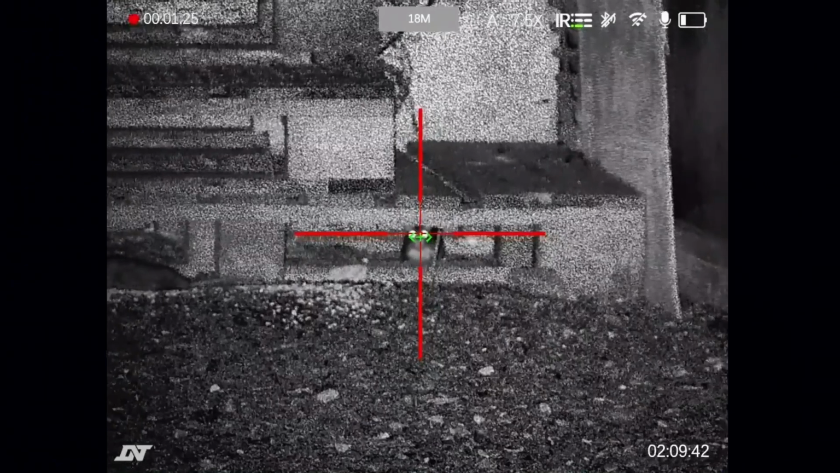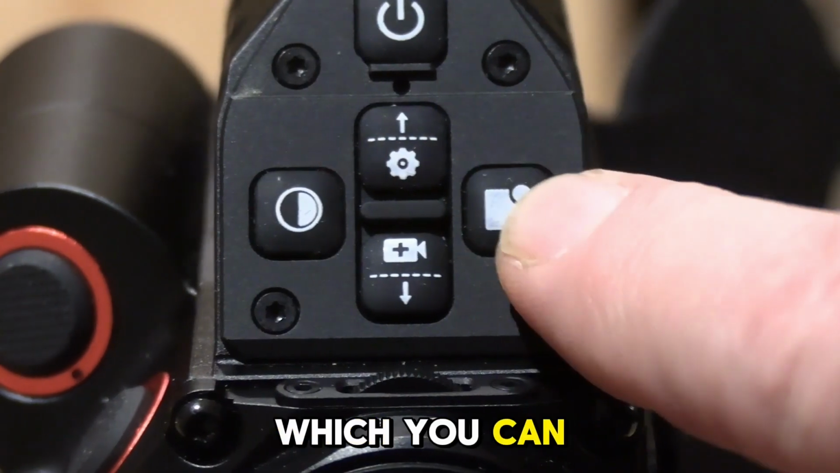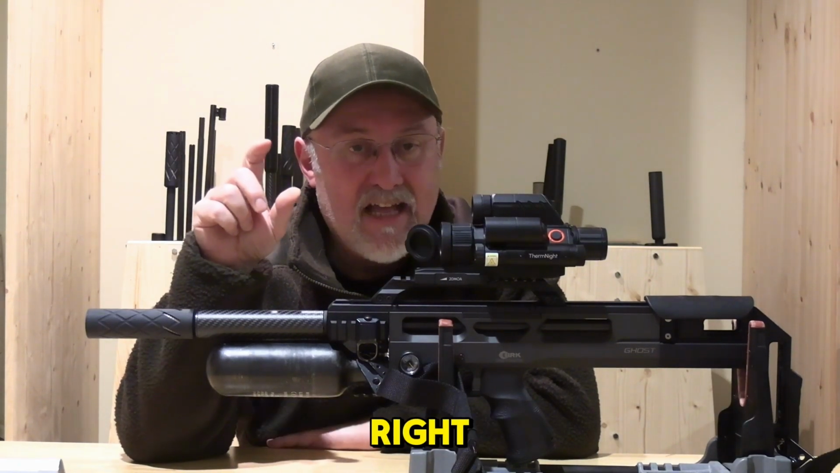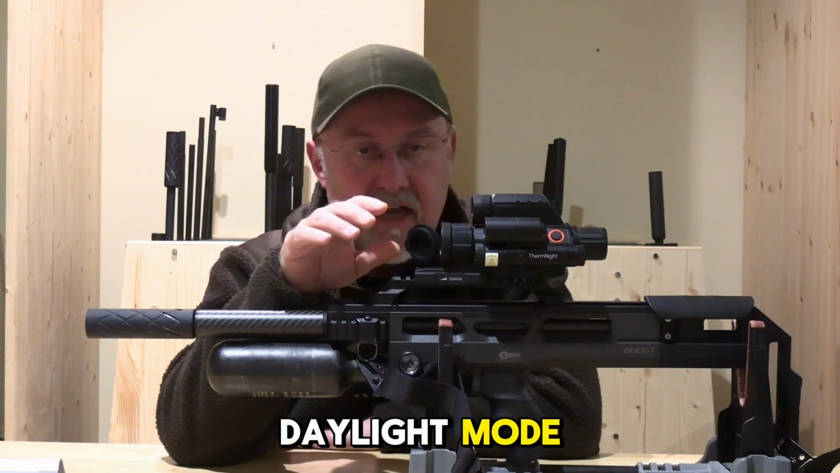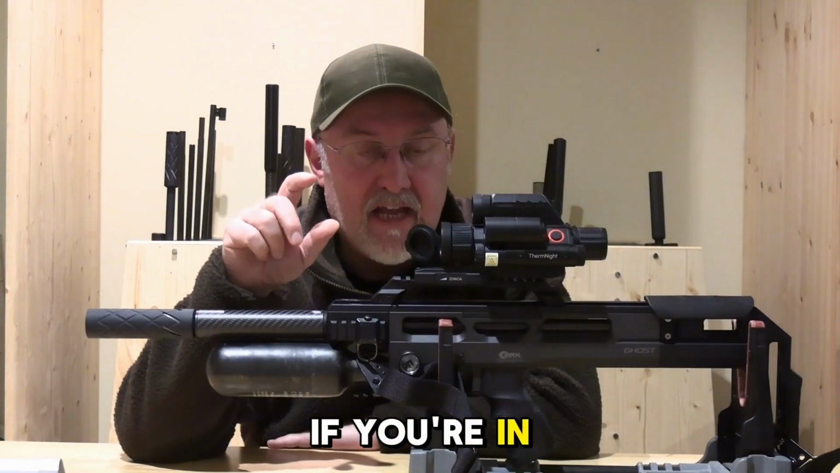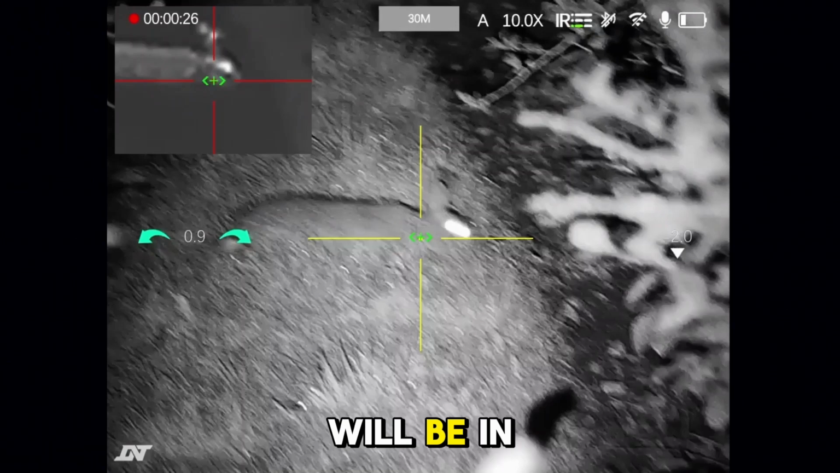There's also a picture-in-picture mode, which you can set to have the picture-in-picture either in the top left, the top middle, or the top right. And let's say you're in digital daylight mode, that picture-in-picture image will be thermal. If you're in the nighttime IR mode, then the picture-in-picture mode will be in thermal as well.